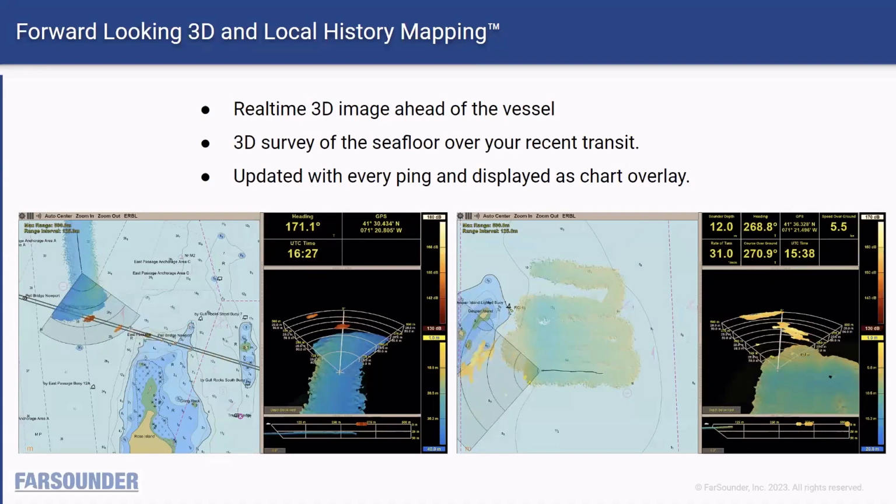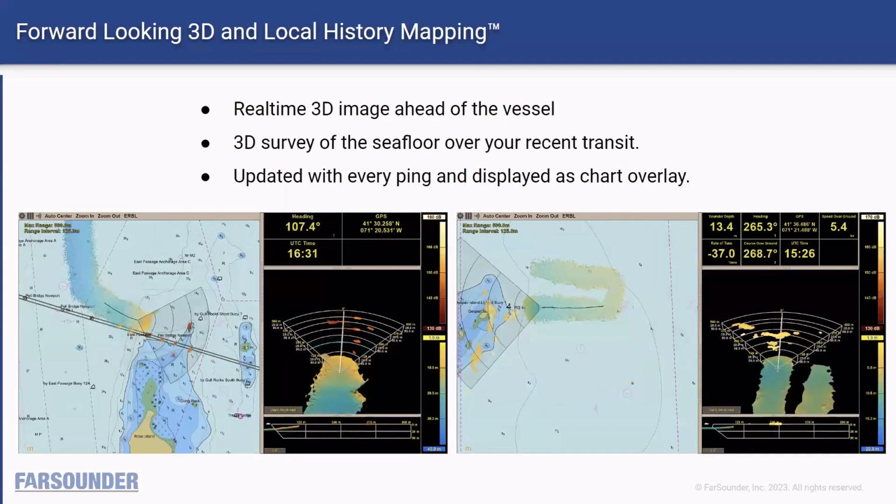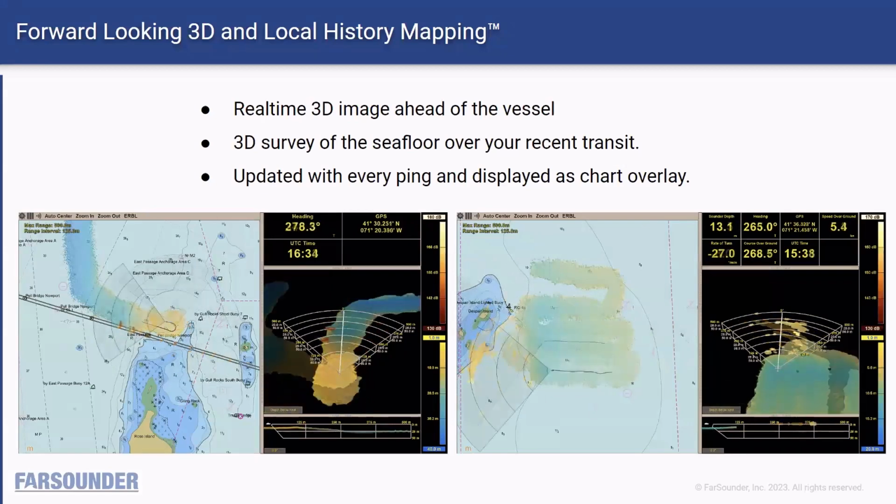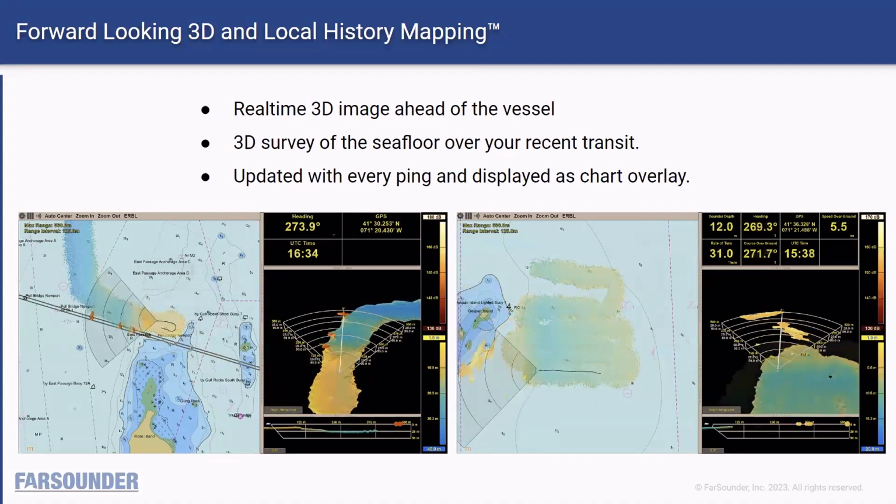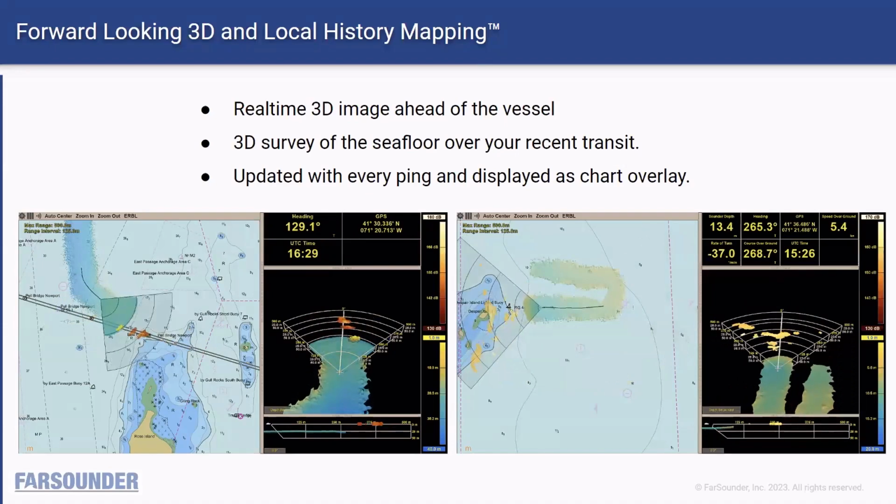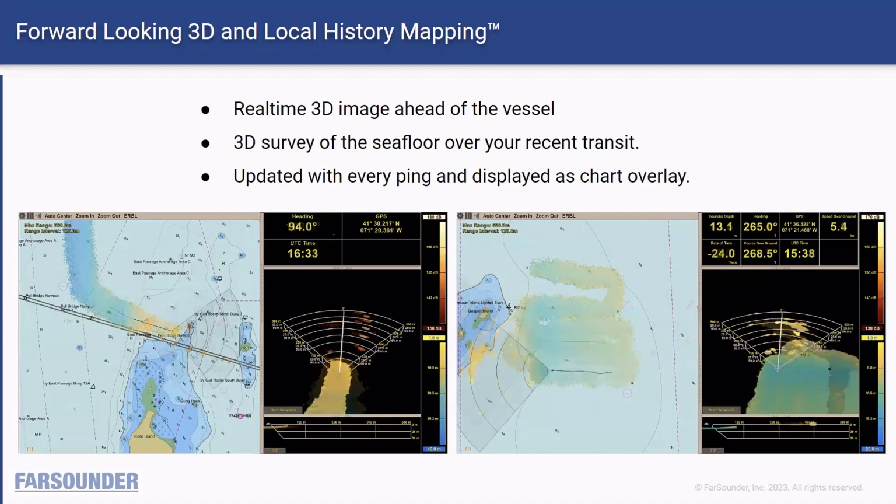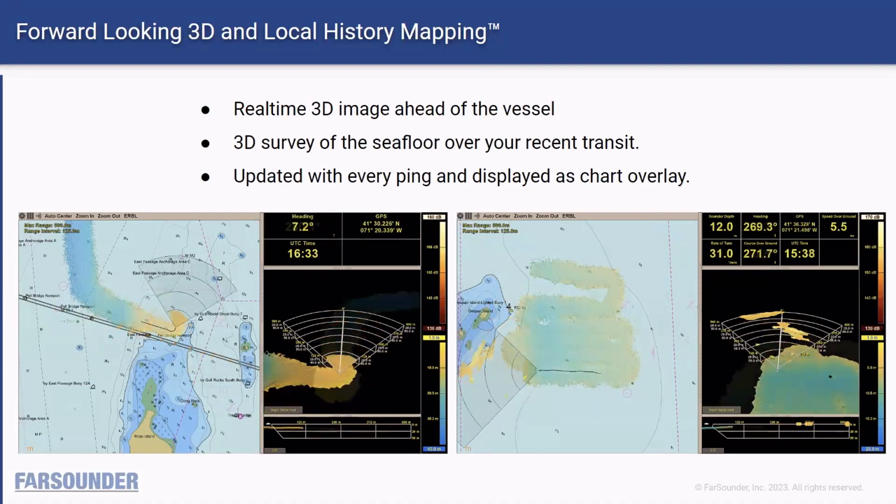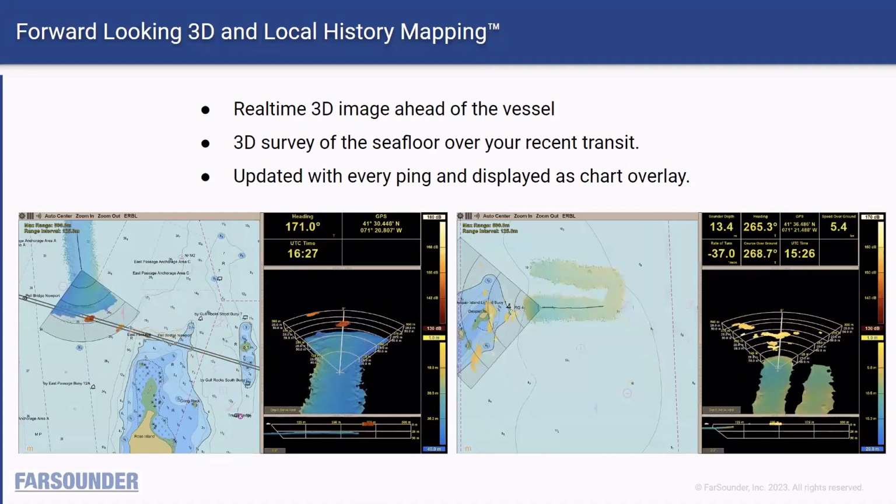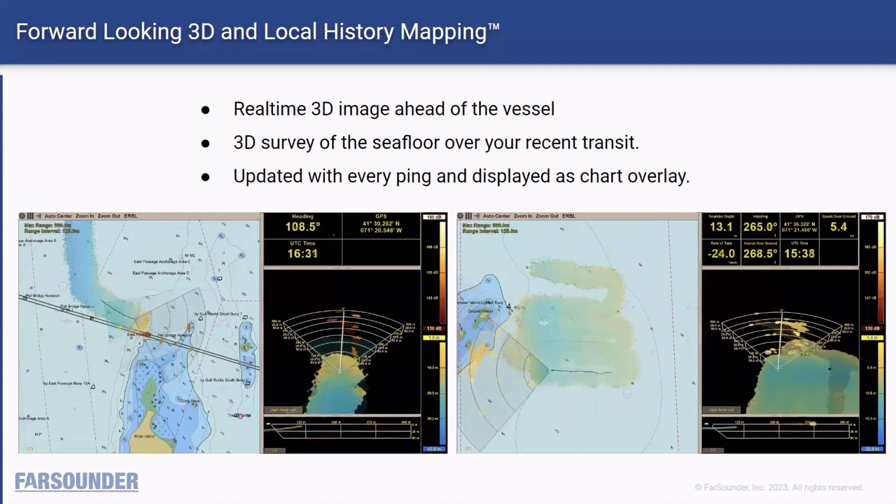Total Tide. However, we are working actively on a pilot program to actually share this sonar data across the FarSounder fleet. We'll be launching this pilot program in the fall and expect to have the capabilities available for all FarSounder customers near the end of Q1 next year. So we're going to be taking this local history map off of the vessel and sharing it across the fleet. Of course, this will be opt-in. There's no requirement to actually share this data publicly across the entire fleet.